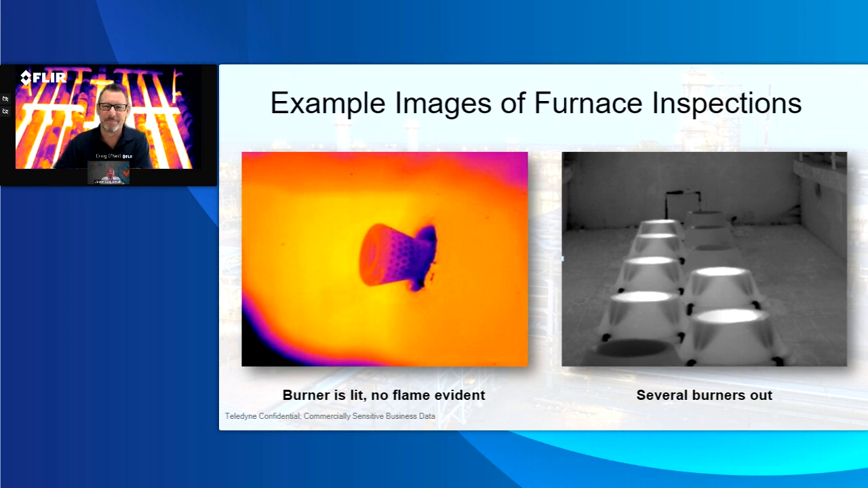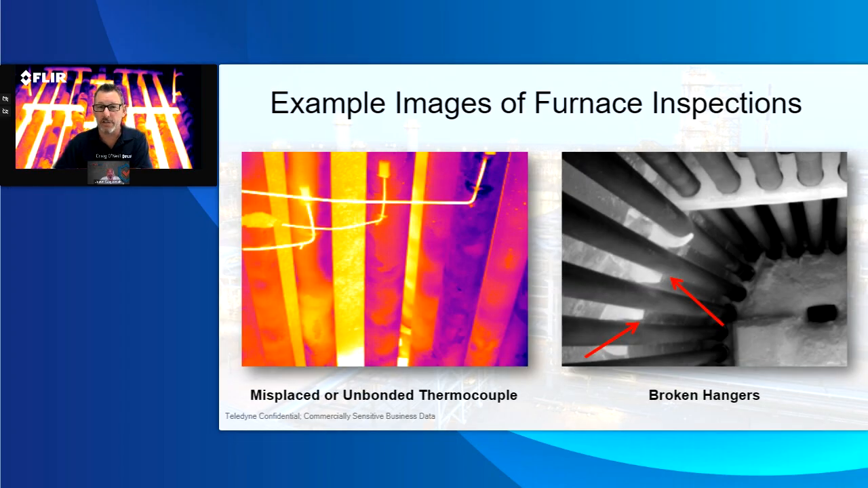Yeah. I know that we talk a little bit about other technologies and other ways to look at this. On the left is really the challenges with thermocouples, right? They're more accurate because they can literally be touching something, but you never know exactly what they're touching. Are they disbonded? Is there some heat transfer within there? And on the image on the right, one you sent me, a pretty common thing that you may see could cause some pretty big challenges with the tubes. Maybe explain some of these.